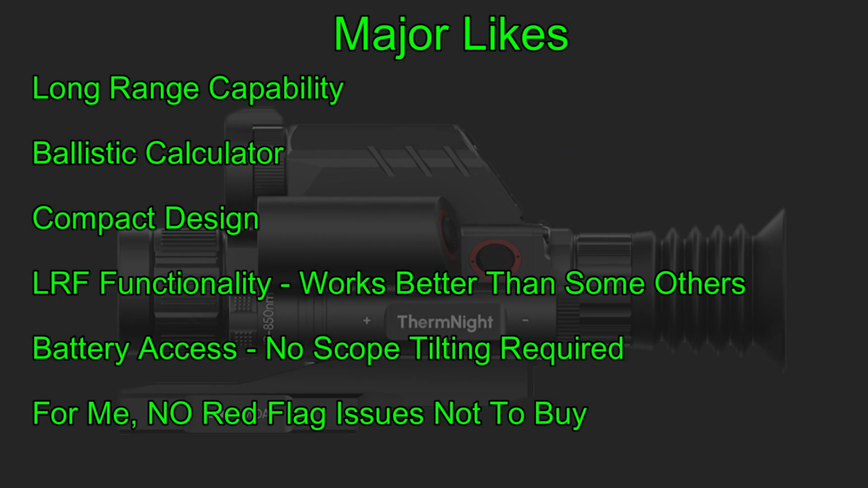The laser rangefinder functionality works very well. It certainly works better than some other scopes I've used. It's not perfect. Sometimes at long distances you still have to lay things that are next to the animal instead of the animal itself, but you do what you can. Battery access, no scope tilting involved in order to get the batteries out. For me, there are no red flags on this scope for not buying it, unless of course you want something with different amounts of resolution.